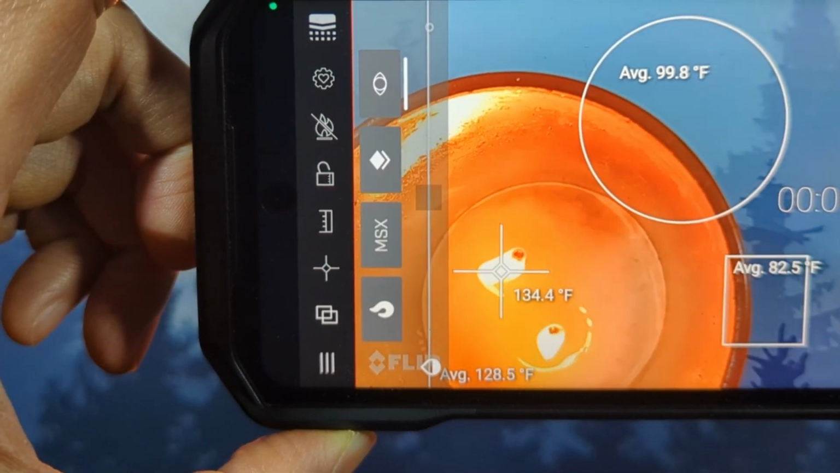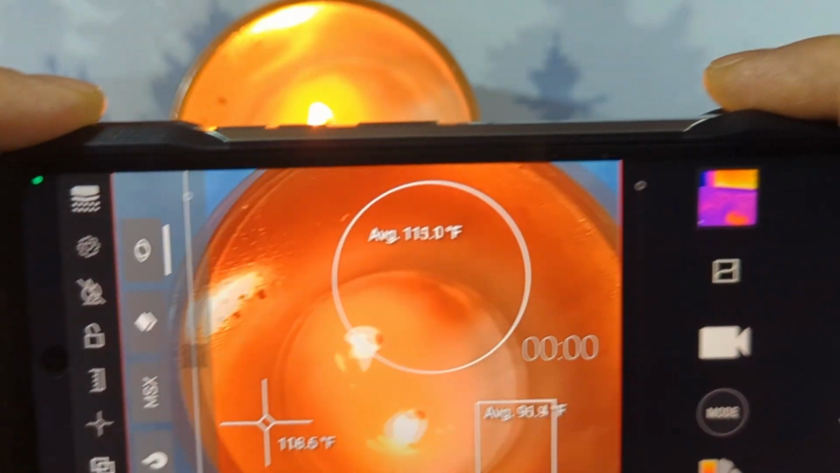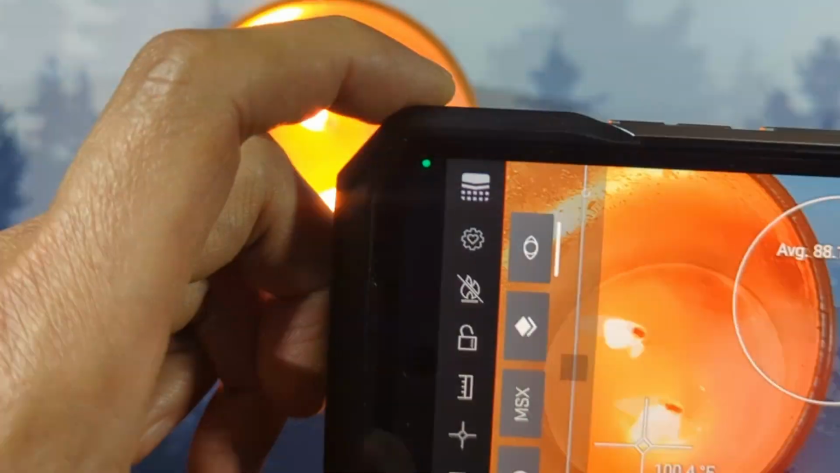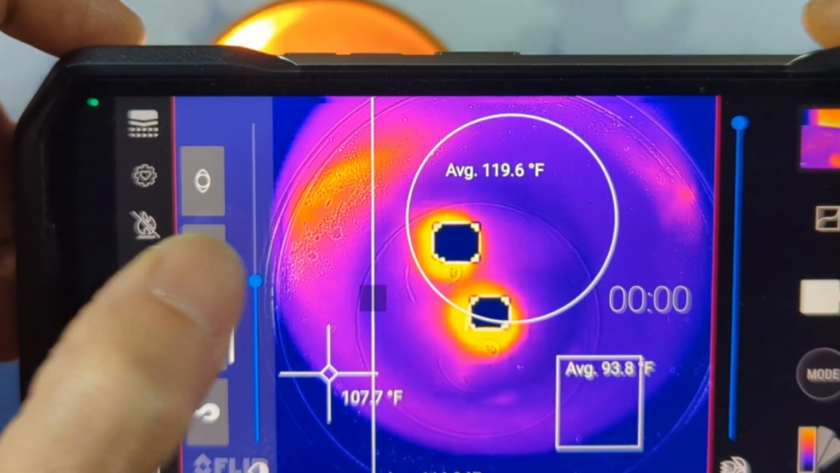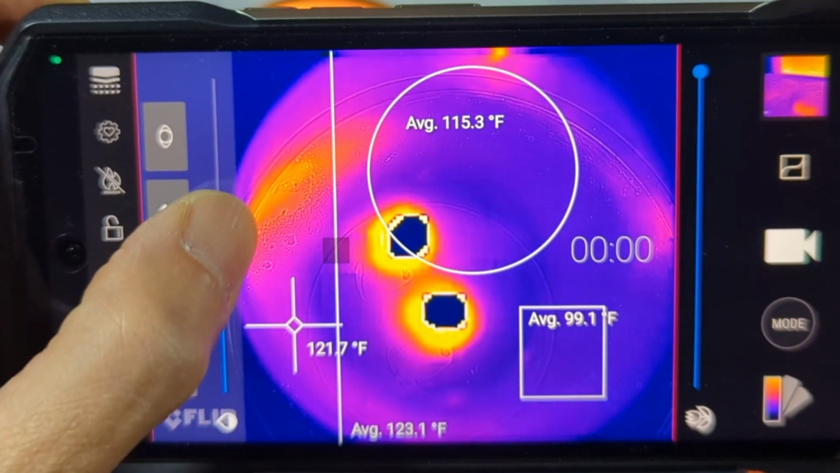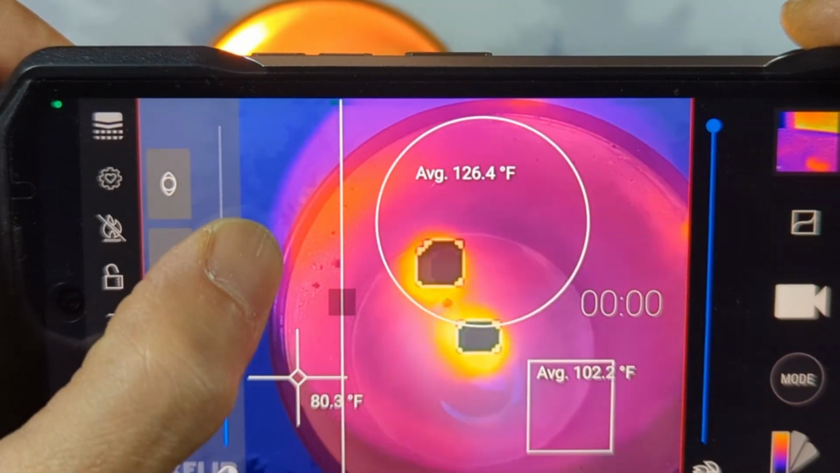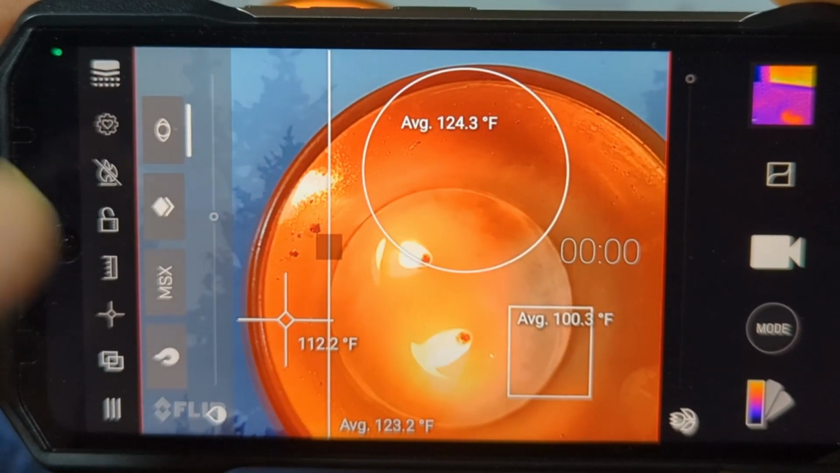I have a candle on my desk, and you can see how each area and how each measuring overlay reacts to different heated areas of the image. Next, we have the overlay options. This first one is simply the thermal image. The next one, the MSX, you get an outline of the image over the thermal image. There's a slider to adjust the blend percentage. The one after that, with the layers icon, you get the actual image overlaid on top of the thermal image. And lastly, it's just the camera image itself. You don't see the thermal map, but you still get the thermal measurements.